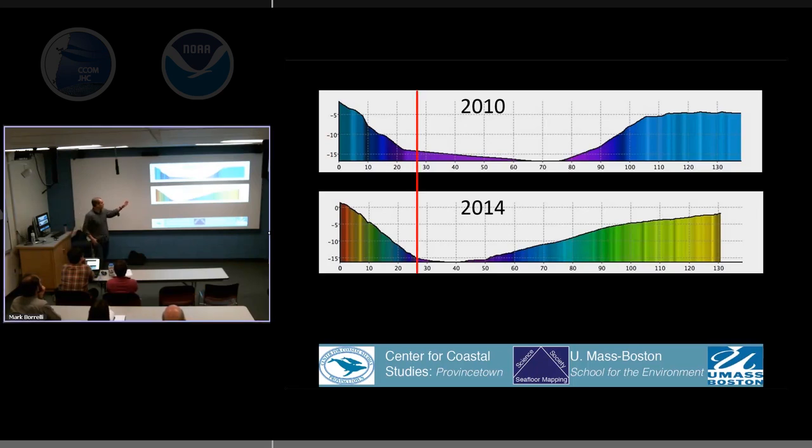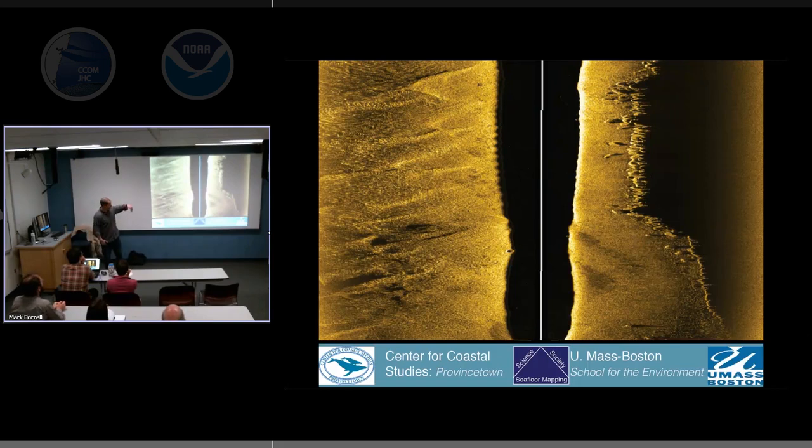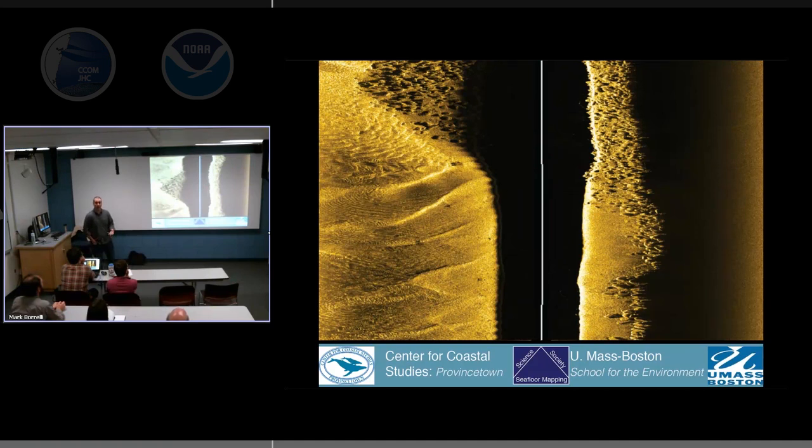Another thing is just by looking at these two data sets, we can see it's gotten steeper. Parts of this have gotten deeper here, and this revetment was built when the channel was about 5, 6 meters, and now it's 18, 19. So what's going on? We're starting north and we're going south. So the revetment's on our right, obviously. Looks good. Now not so much. It's failing. It has failed, right?